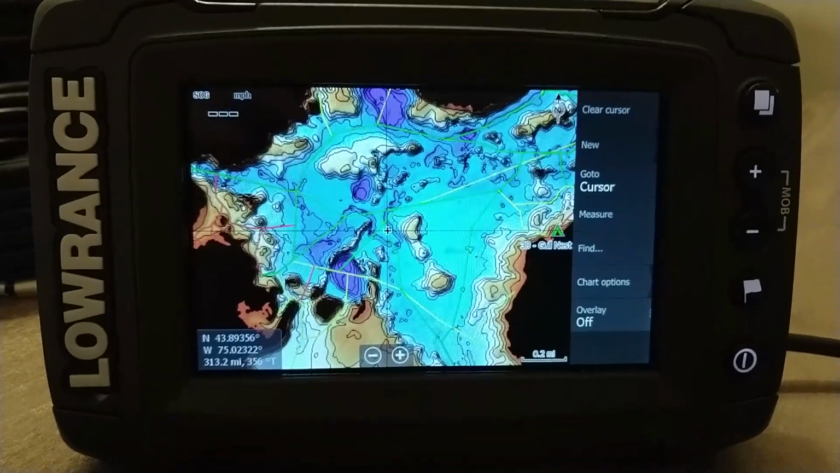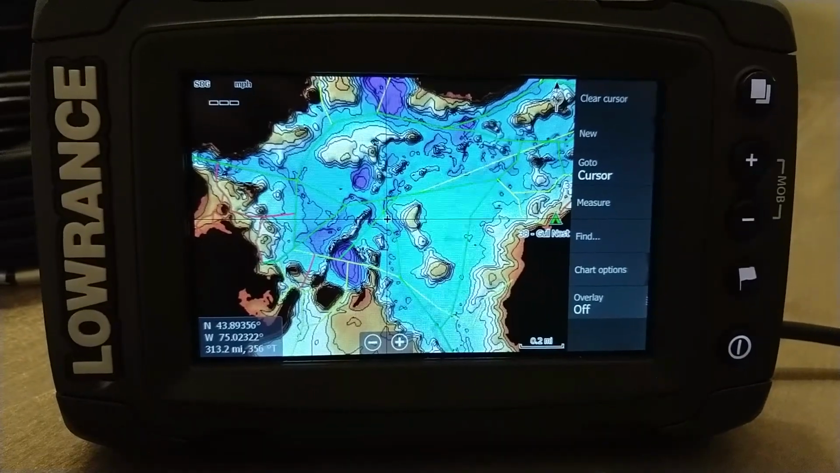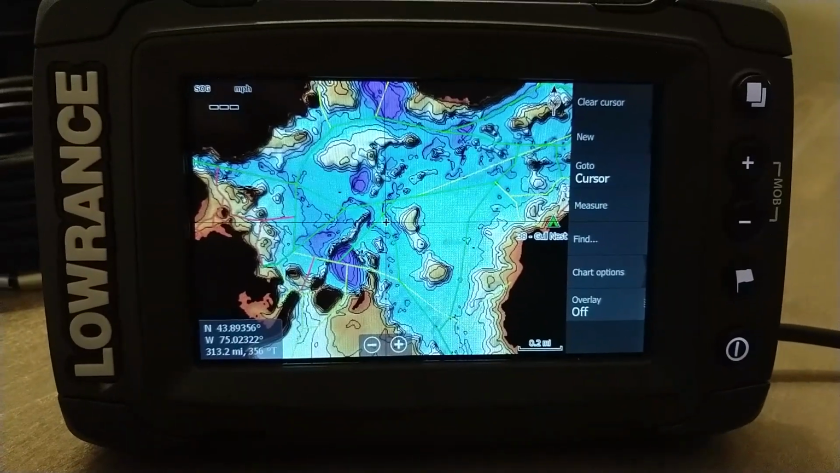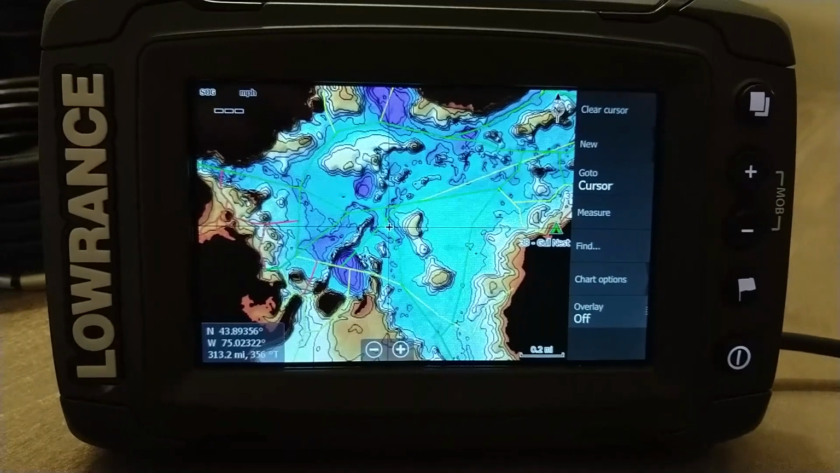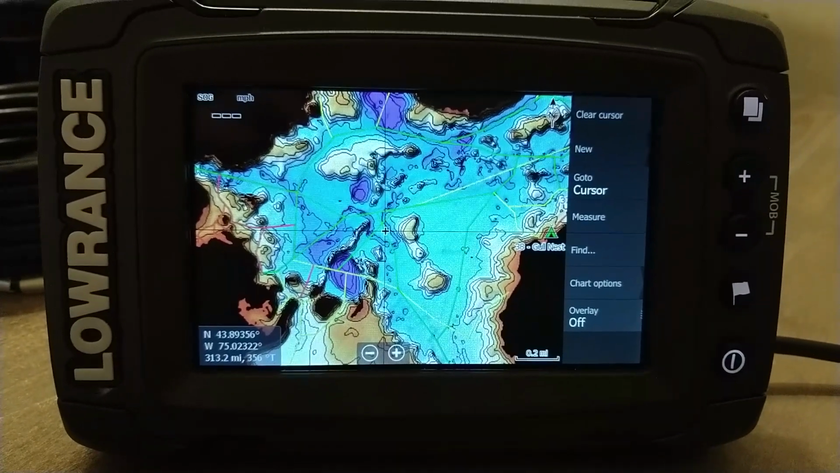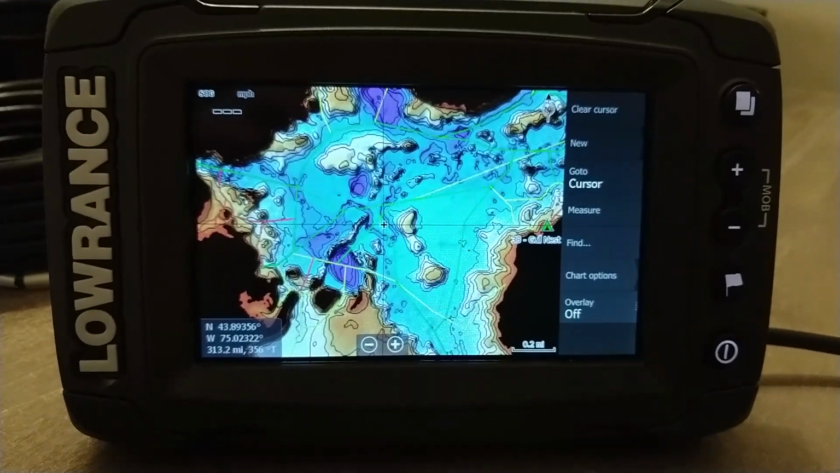This unit does have a GPS WAAS or SBAS chipset, so it should have a very accurate position, and it can collect data for both downscan and side scan sonar. Any data that's collected by these units can be provided to me, and I can integrate it into the project.